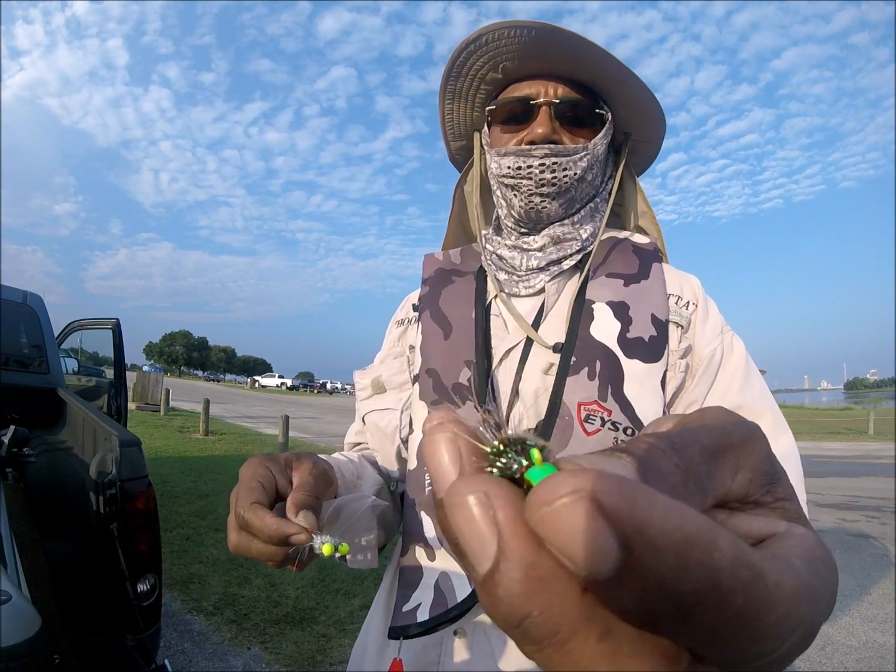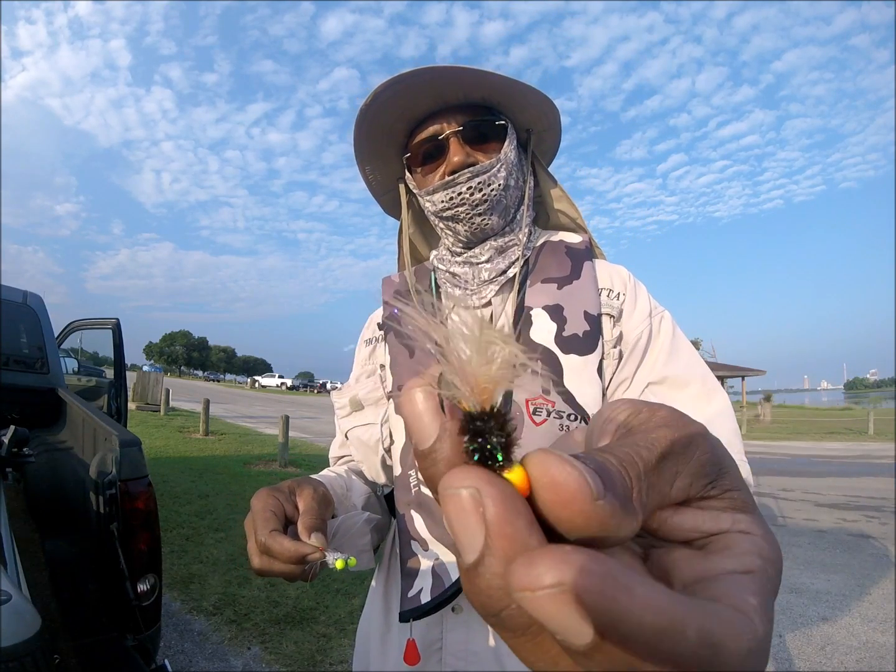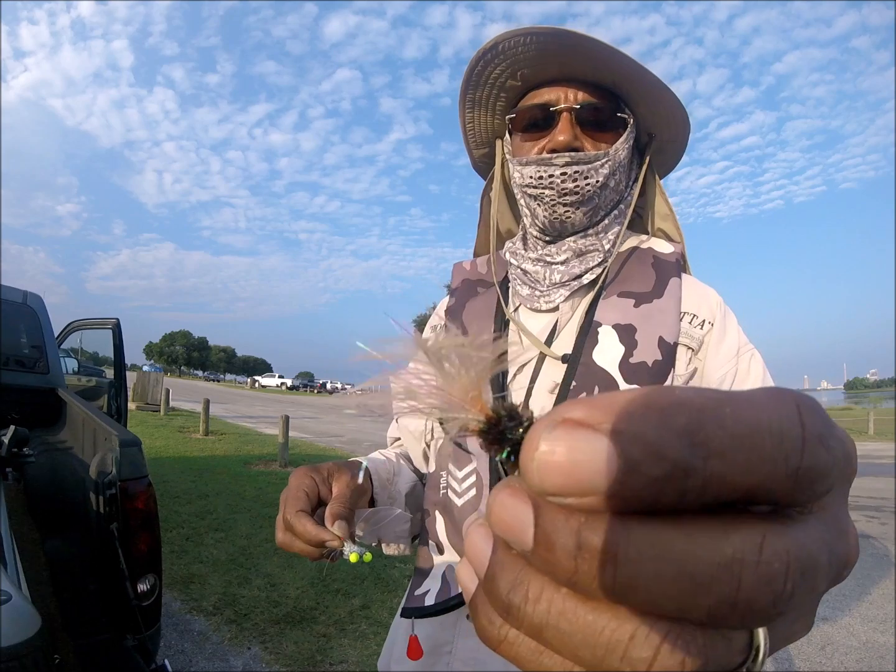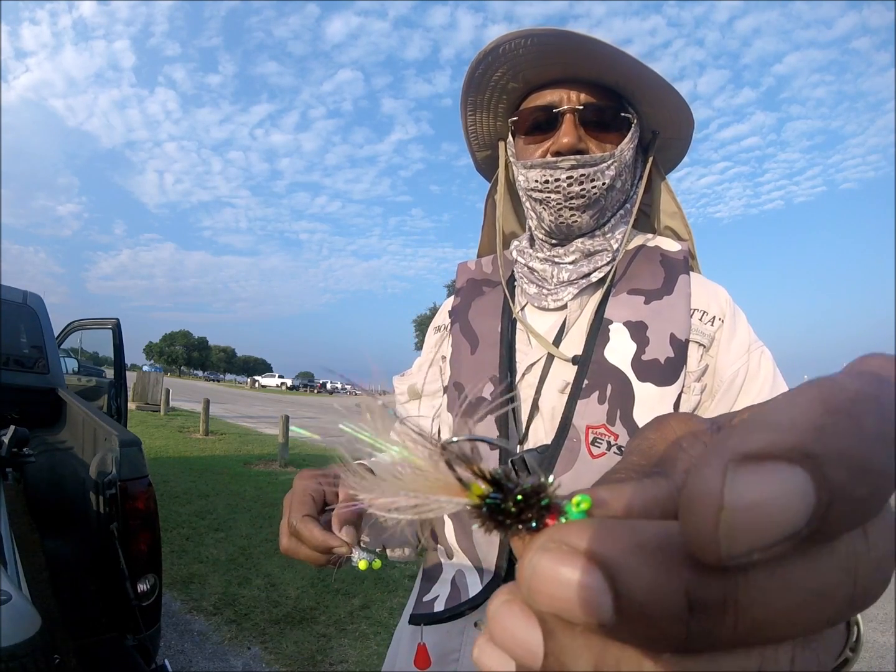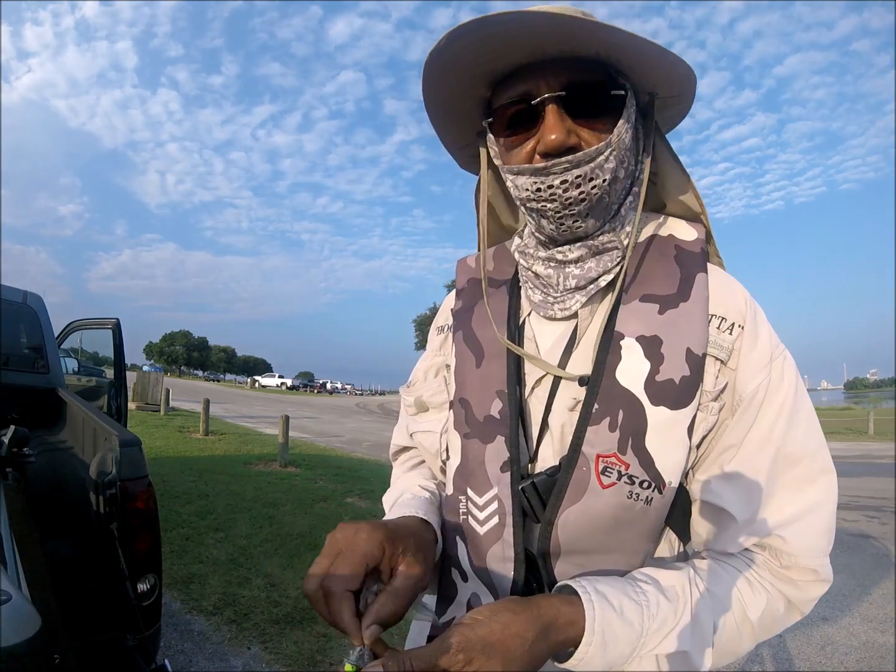And then I got a nice moon eye here with a color that I hadn't put on out here. Chicken feather from my neighbors next to my mom's house. Quail is mixed in there with it. And hopefully this with the moon eye will produce too. That's all I got to tie last night.